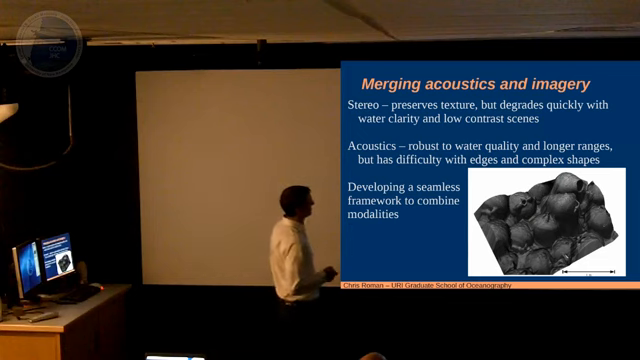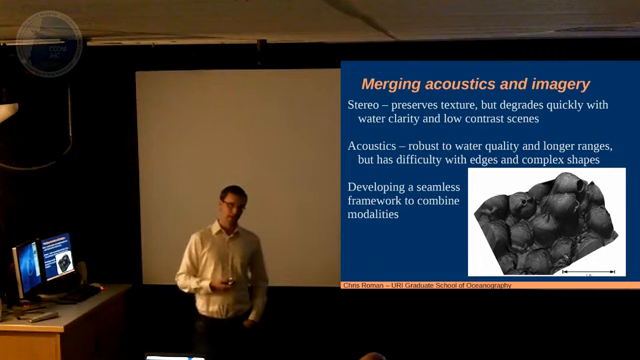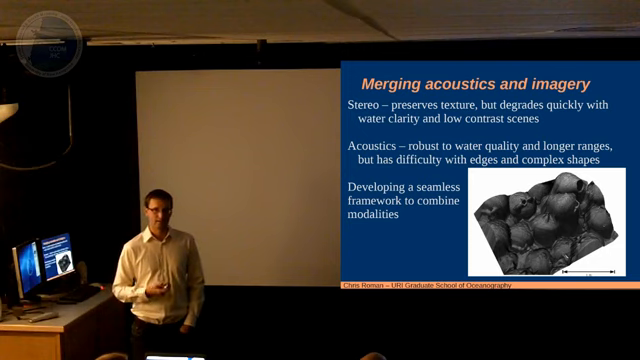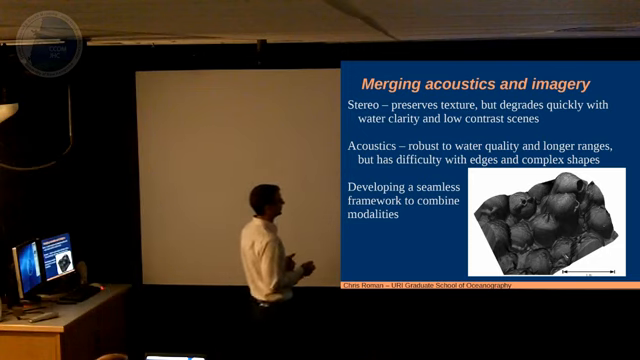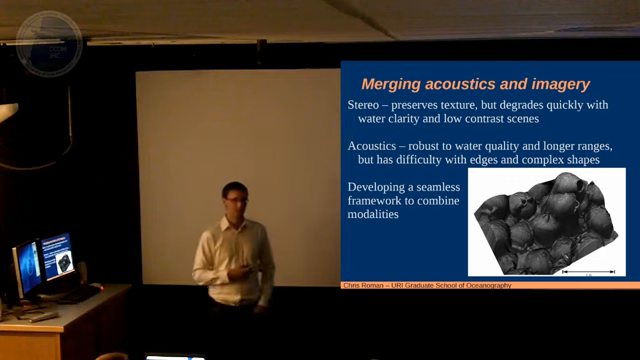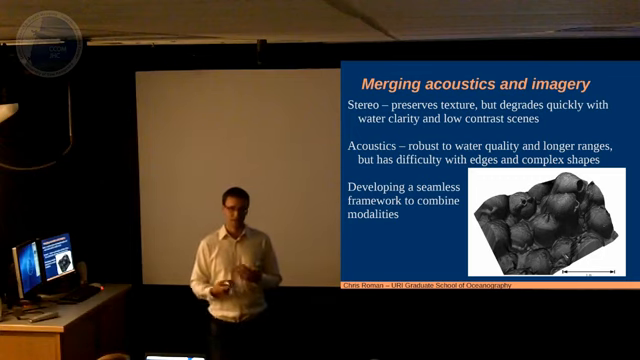Another thing we're looking at now is how do you combine the stereo imagery and the acoustics. Right? So we're going to try and do all this mapping at one time. It often happens that there's no one tool that's the best thing on any given day. Or there's no one tool that's always the best, so to speak. So stereo is great. It preserves texture. You can really see what you're looking at, colors and shapes. But with water quality, it goes down pretty quickly. So you lose your ability to do the stereo 3D vision stuff pretty fast if the water gets turbid.